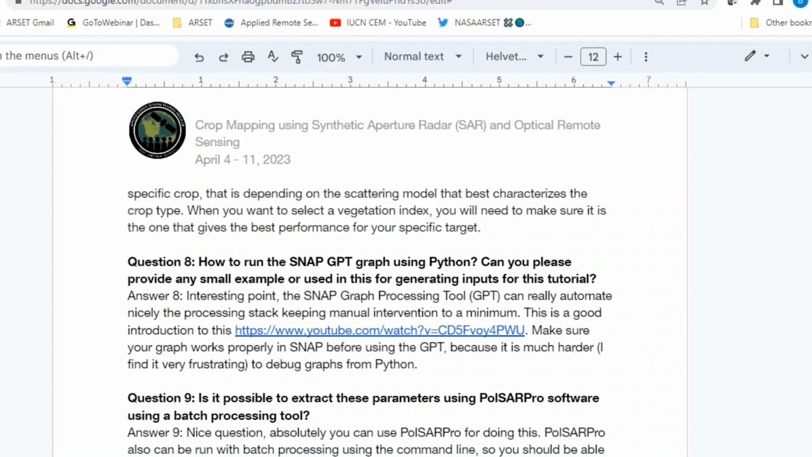Question number 8, how to run a Snap GPT graph using Python? Can you please provide any small example used for generating inputs for this tutorial? That is a good point. Using the GPT is quite powerful because it takes you out of the process of being there in Snap and running things manually. You can do it all automatically.